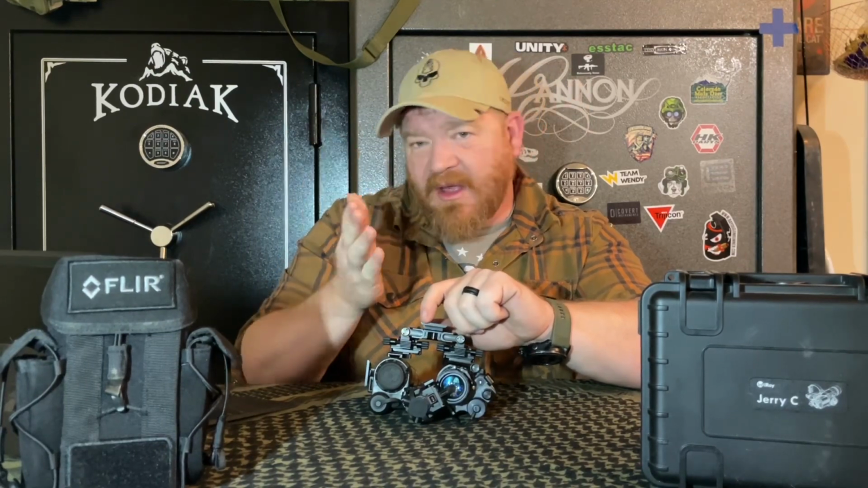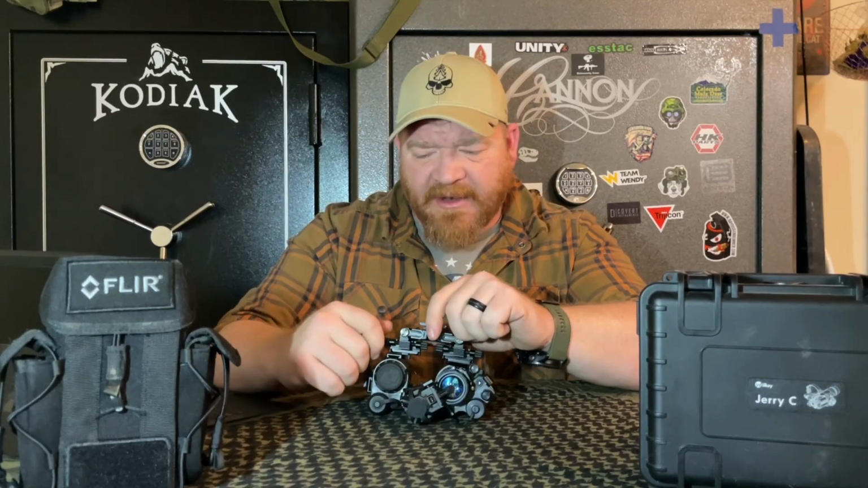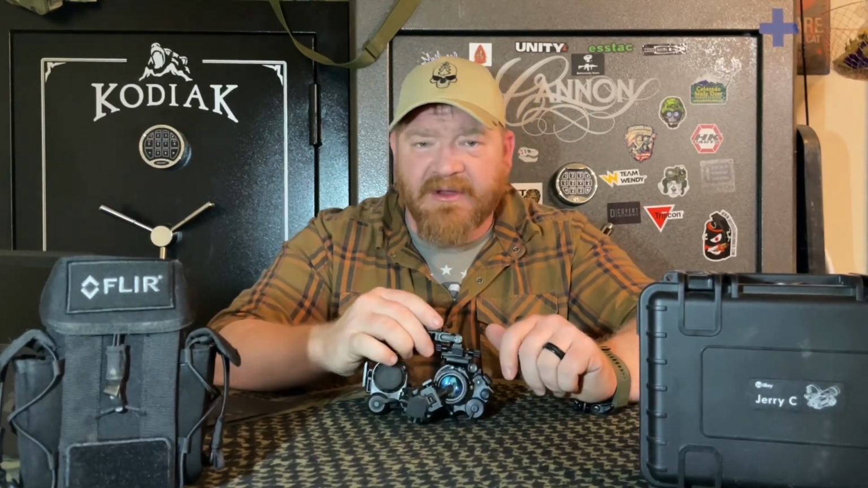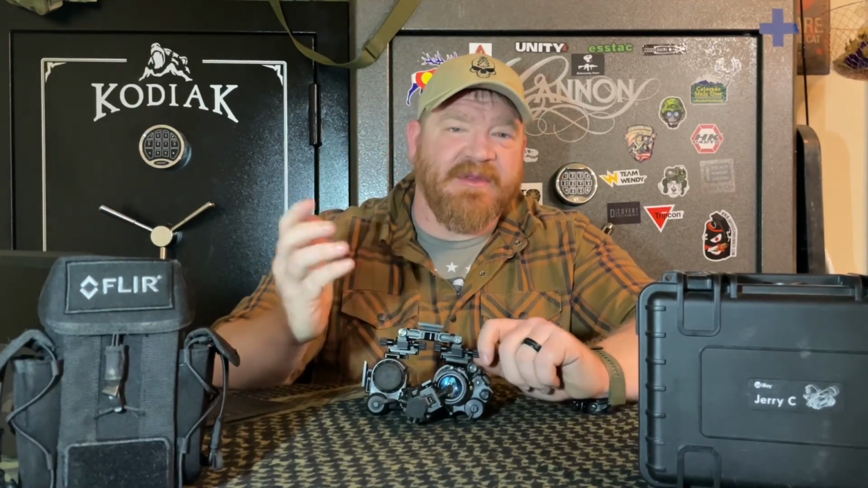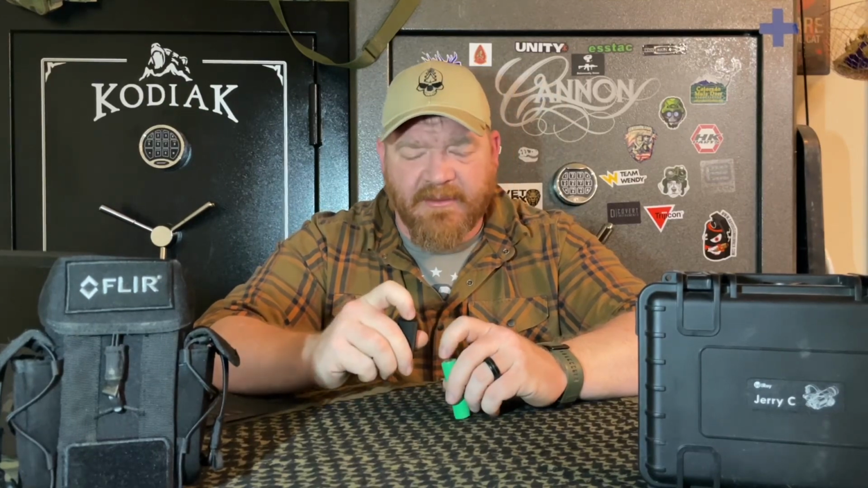Keeps my right eye free for natural lighting, keeps my eye free for using magnified optics on my rifle, stuff like that. And so I just kind of carried on keeping the night vision primarily over my left eye, unless I am specifically trying to train or practice my passive aiming. Then I will obviously shift it over to my right eye, but generally then I'm using my duals anyways.